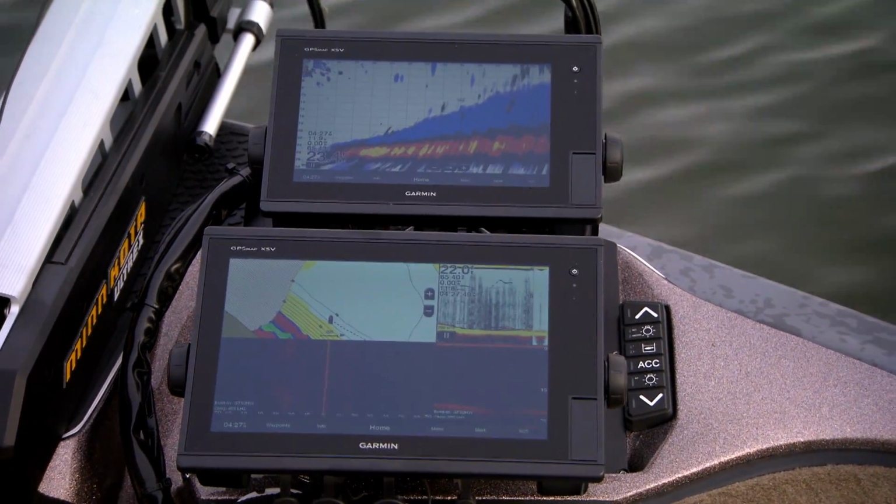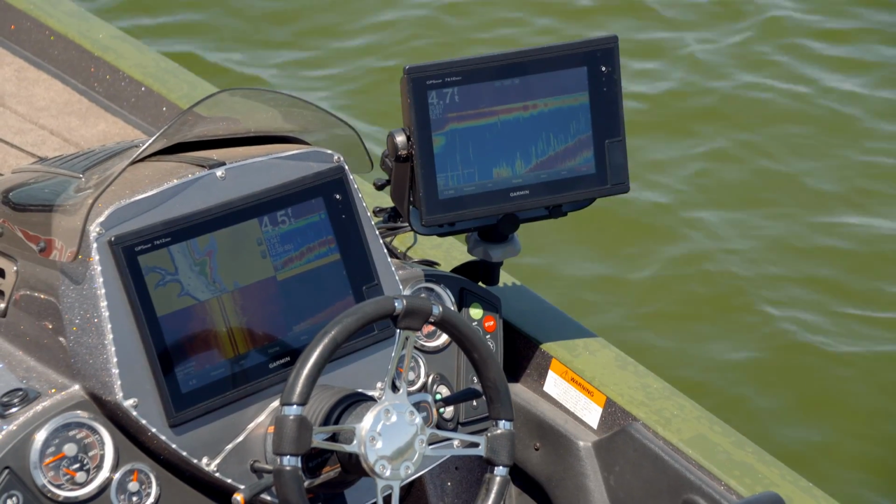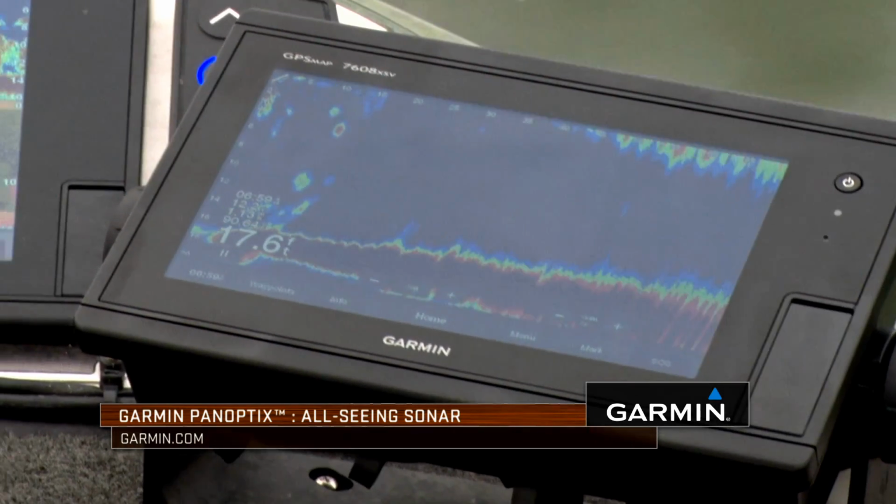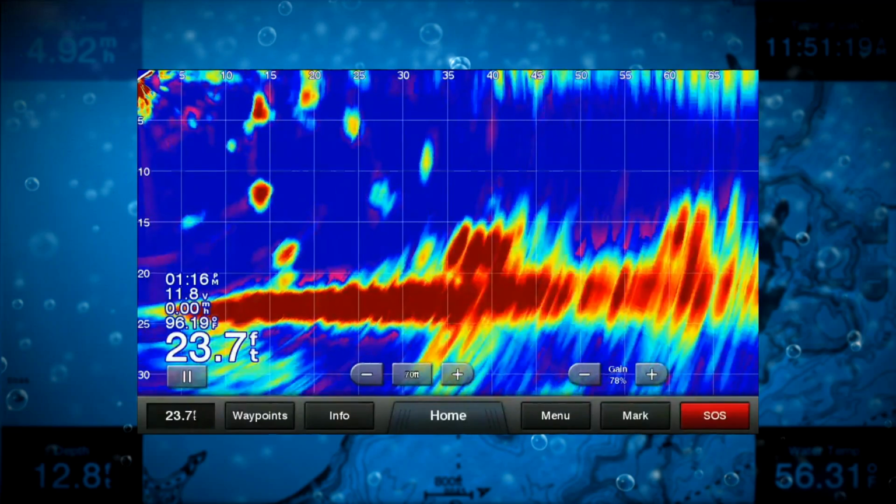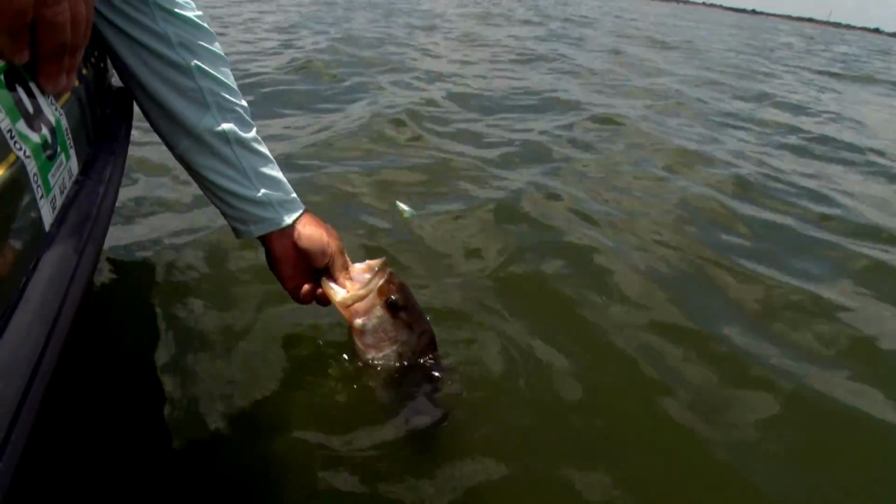Panoptix is the best tool that we've been given in the last 10+ years. I can still remember back when we all saw our very first side imaging data and down imaging data and the game changer that brought to the industry. And Panoptix takes that to a completely new level. Panoptix has no history on the screen at all. Everything is 100% live, and what it does for an angler is completely unbelievable.